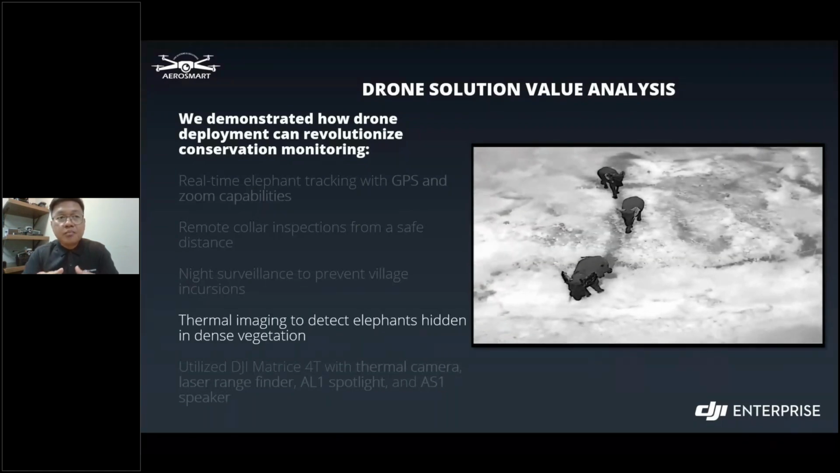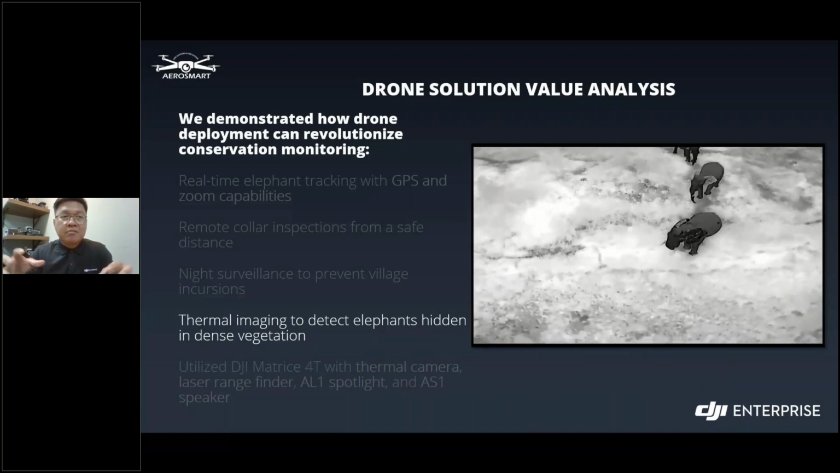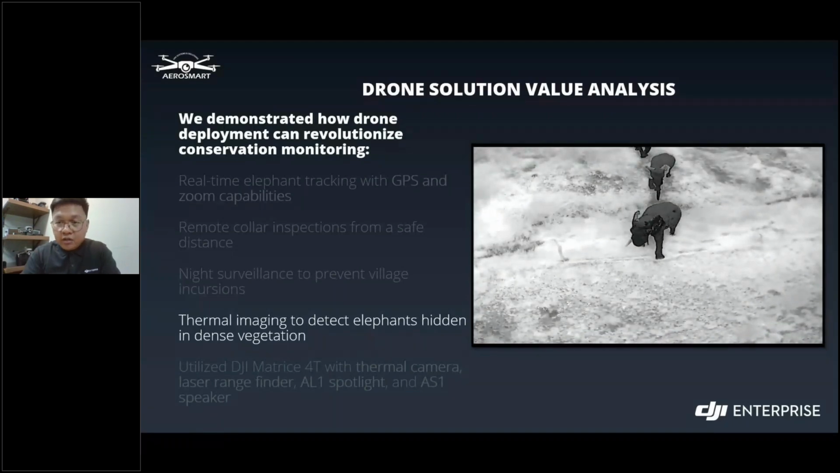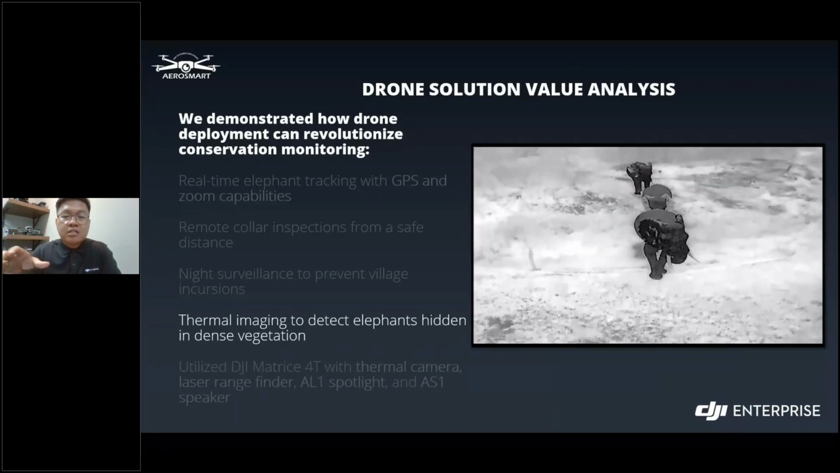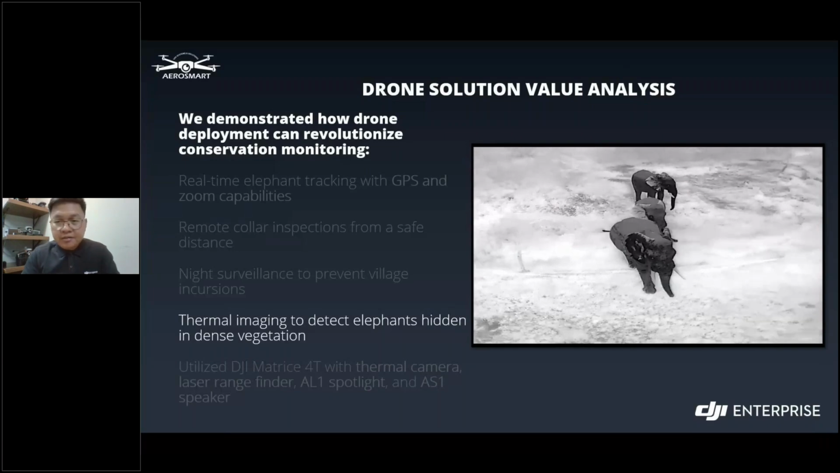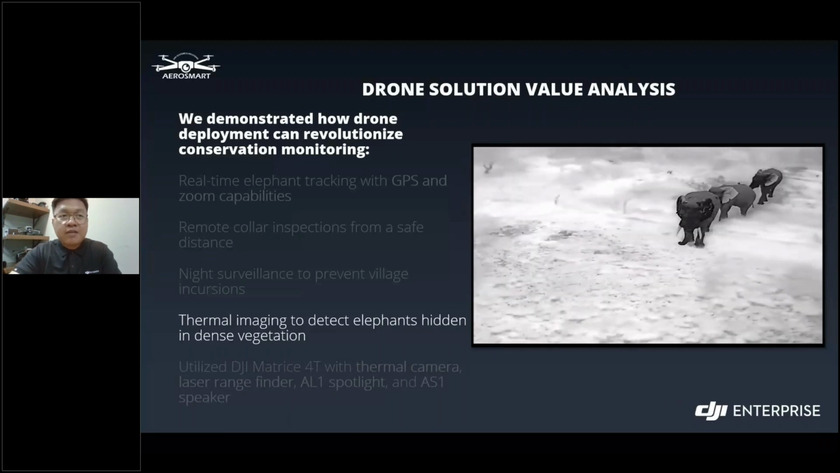Just to give you an overview, elephants are afraid of bees. Our drones make a kind of bee sound, so once they hear the drone's propellers, they are actually scared of it. We use this as an advantage to guide these elephants out of the vicinity where they should not be, as you can see here on the presentation itself.